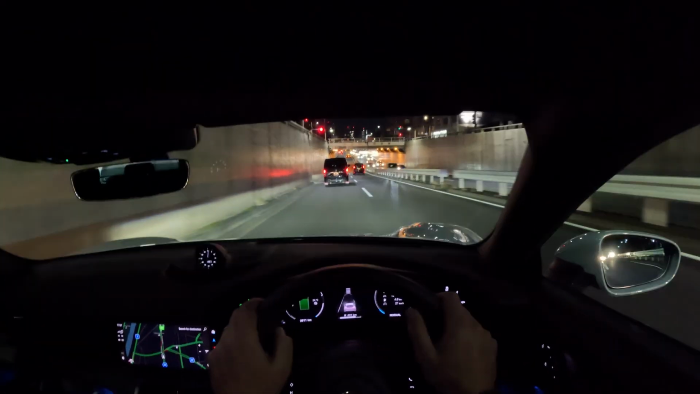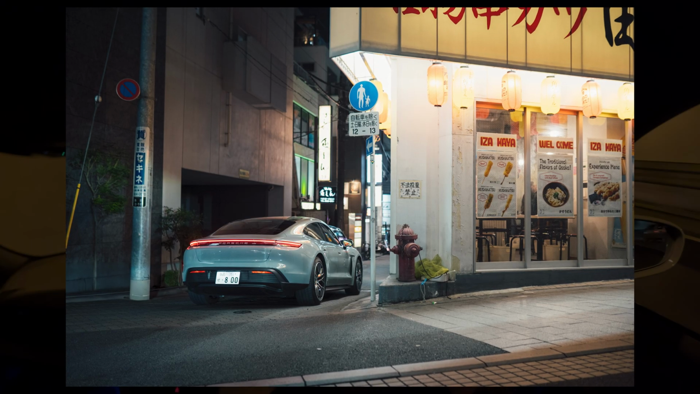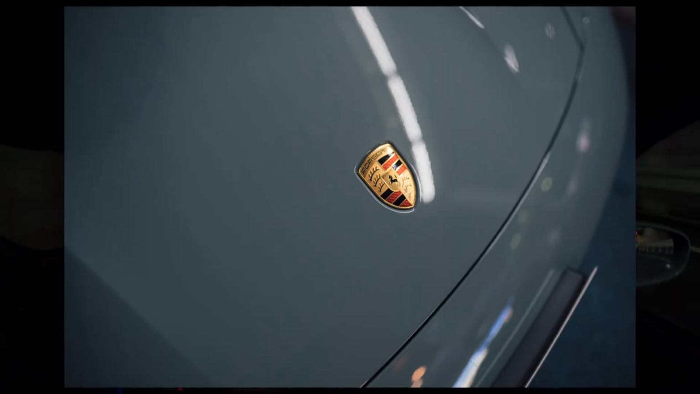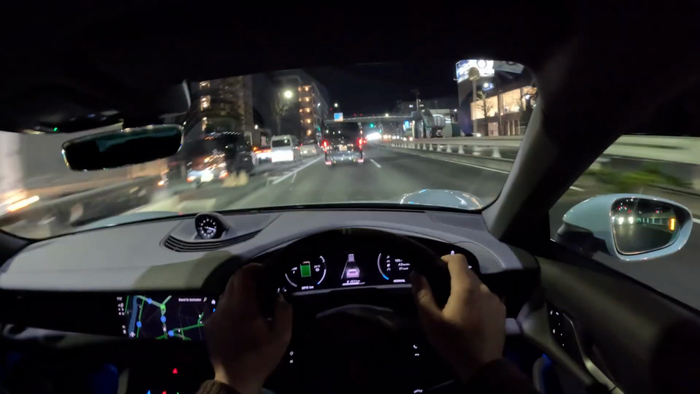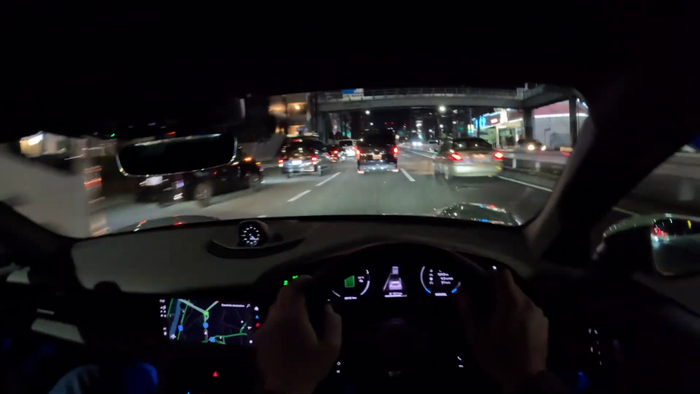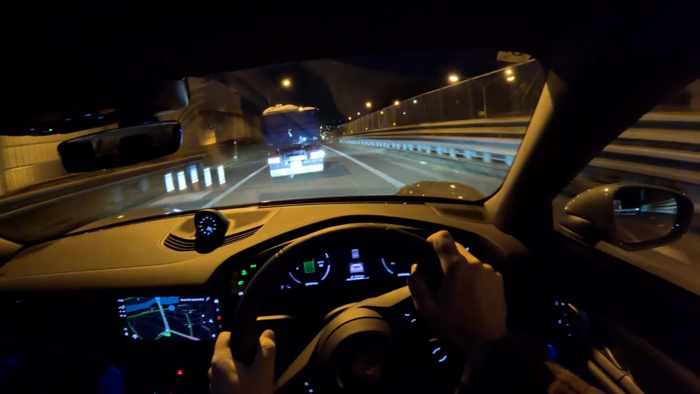It has a really interesting bluish gray color which should pop under the lights of the convenience store there, so hopefully we get a bit of space to park it up. And of course, being electric, we can use the chargers there. So we are just about to jump on the Wangan, which is the expressway that connects the southern area of Tokyo here to Yokohama. So I've been spending a couple of days with this car, and I have to say